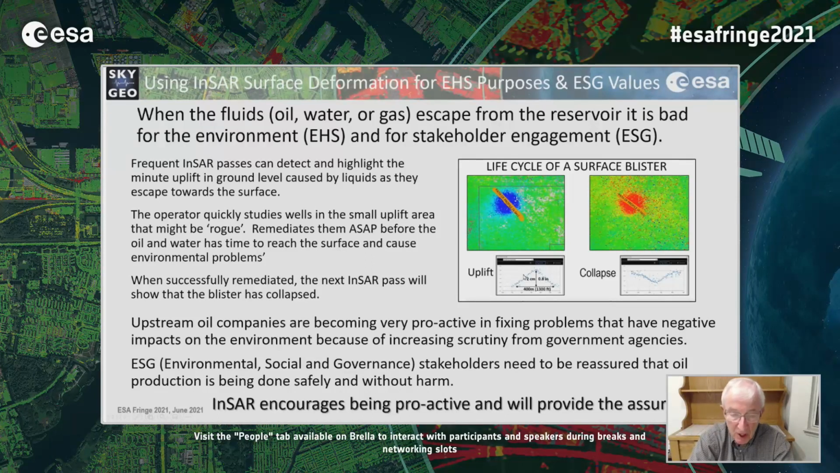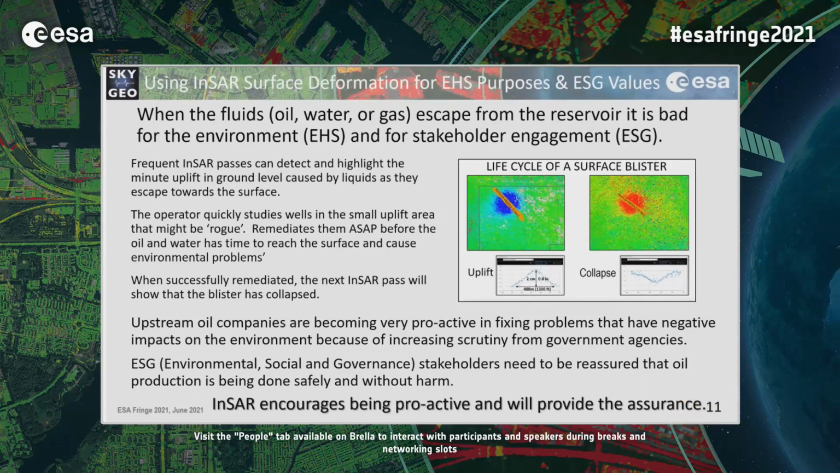And I think InSAR encourages being proactive and provides the ESG assurance that the stakeholders need in their permission given to the operator.